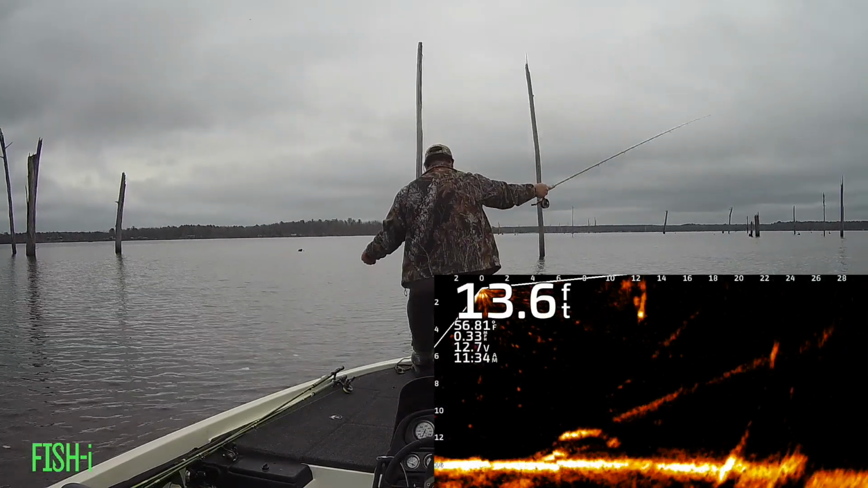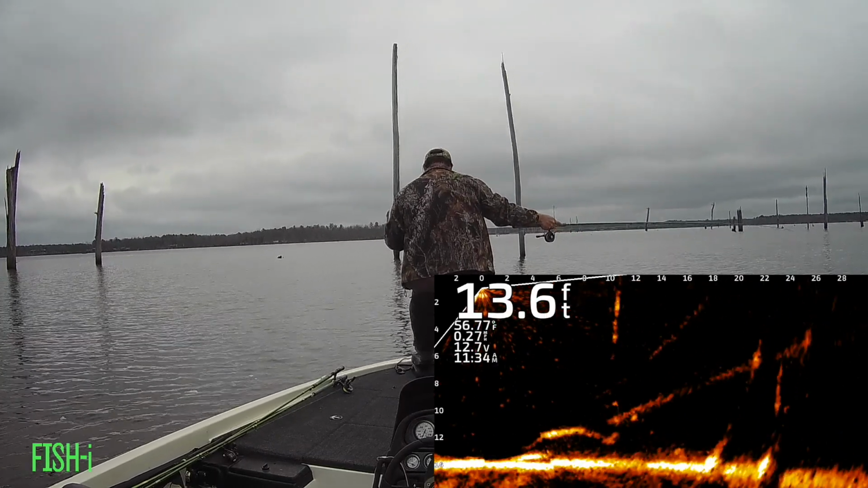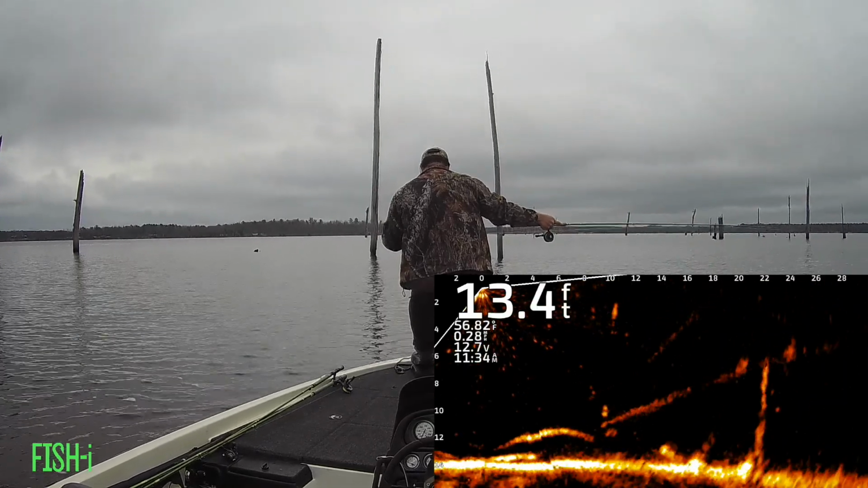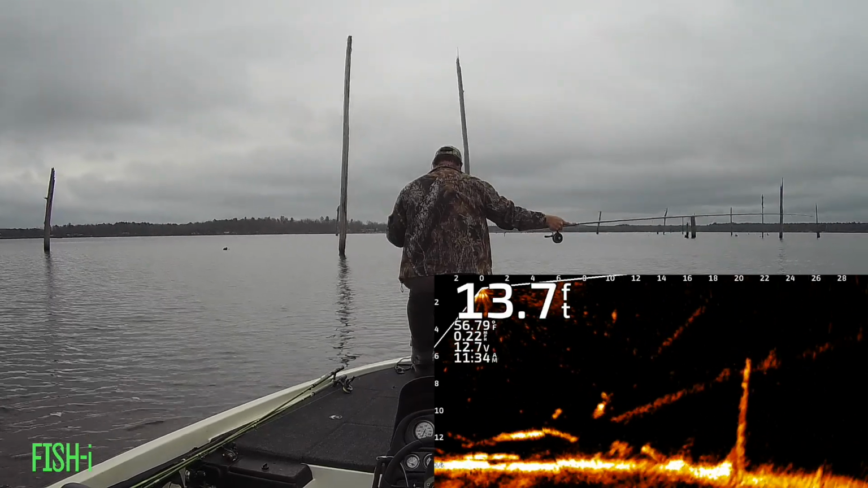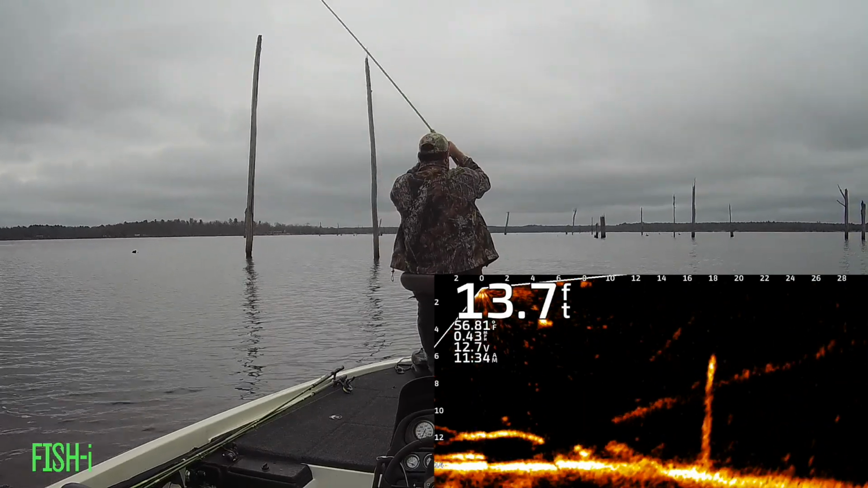I see some down here on some structure, kind of swimming away from me. There's a pretty good fish, and I dropped it on him. I don't think he saw the bait yet, but when he does see it, you can actually see the fish turn up towards the bait right there. And he tried to hit the weight, pulled the weight away from him, and there I got him. He's a pretty good fish.